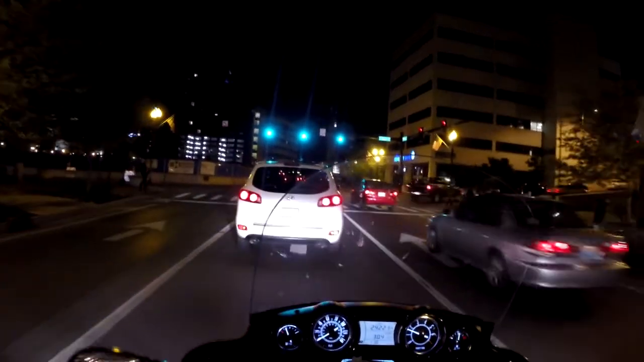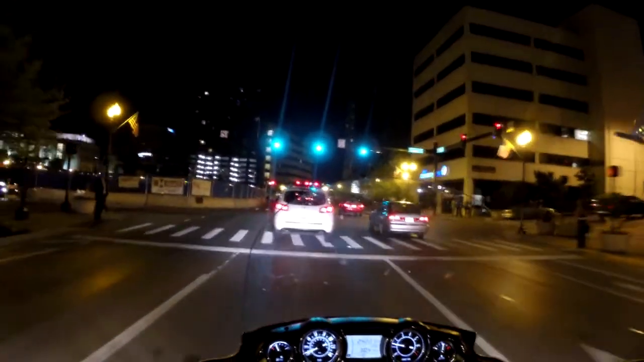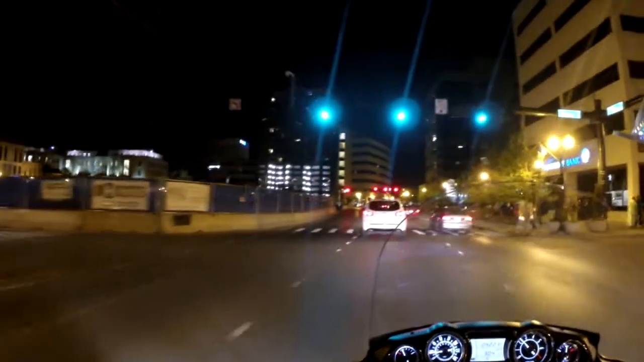Buddy, what are you doing? Apparently waited until the very last second to decide he wanted to get in the other lane, and now he's getting in the other lane.